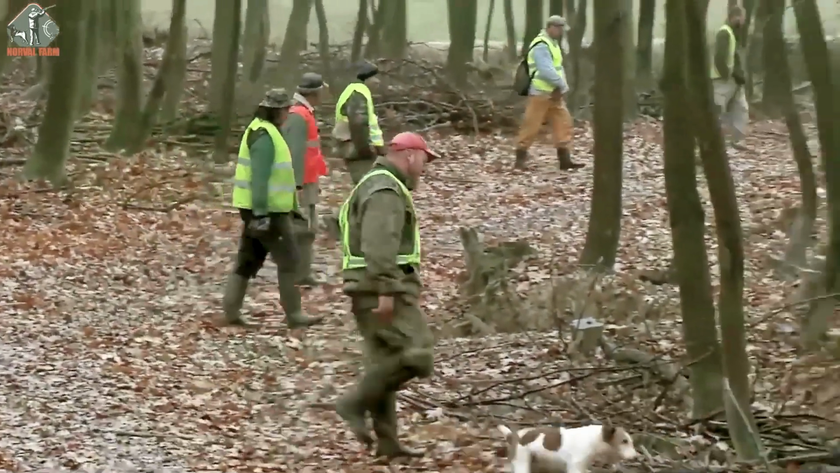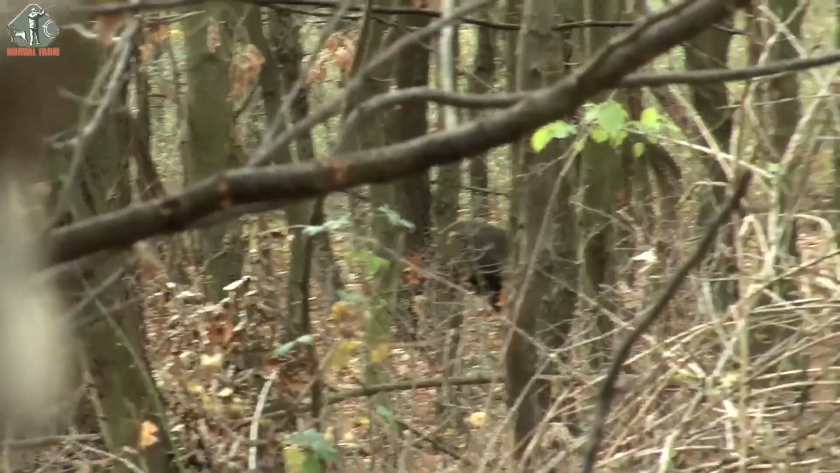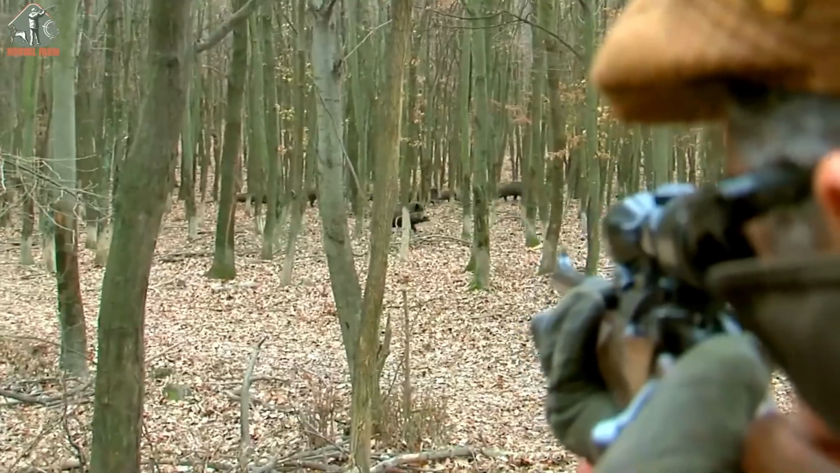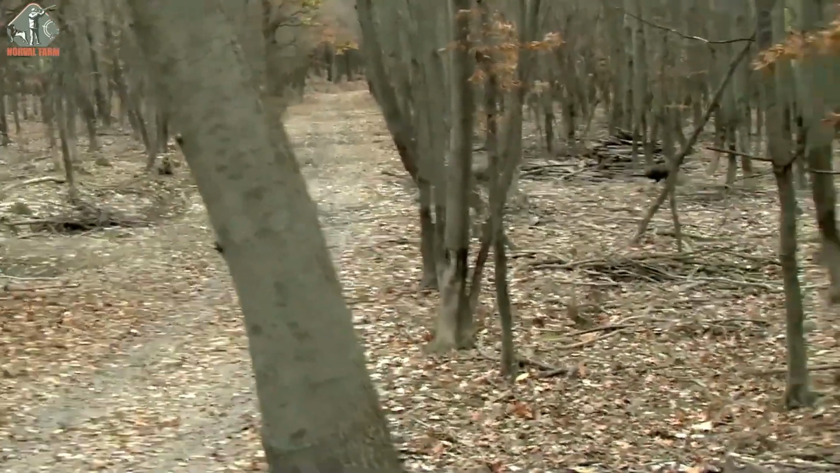I headed into the forest pool with a few friends and our pack of hunting dogs. Under pressure from the dogs, the wild boars were forced out of hiding. I was ready. One emerged, then another, and then an entire group came into view. Without letting up, I aimed and kept firing. After a barrage of bullets, a number of them lay lifeless in the dense forest.